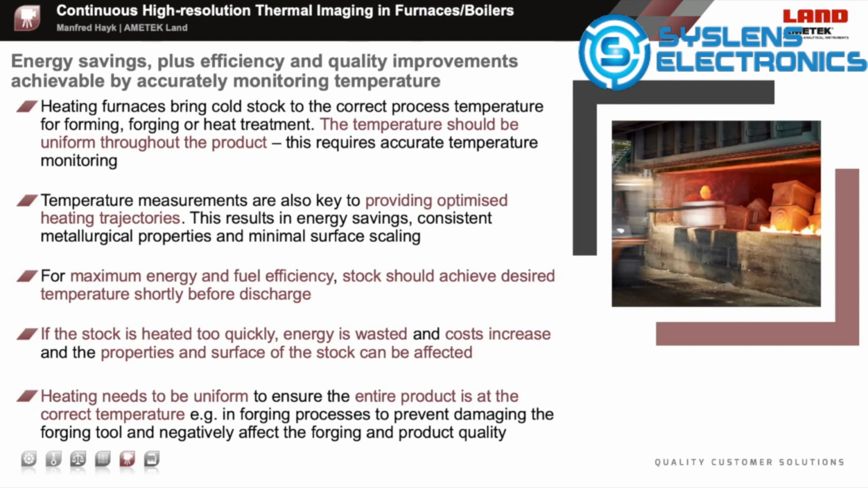If the stock is heated too quickly, energy is wasted and costs increase, and the properties and the surface of the stock can be affected. Heating needs to be uniform to ensure the entire product is at the correct temperature. For example, in forging processes, to prevent damaging the forging tool and negatively affecting the forging and product quality. Furnace thermal images can help to provide this temperature and process control.